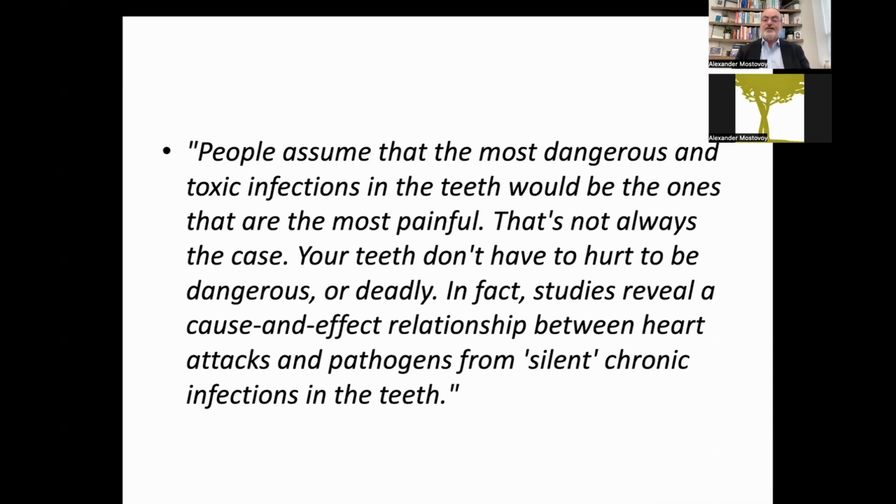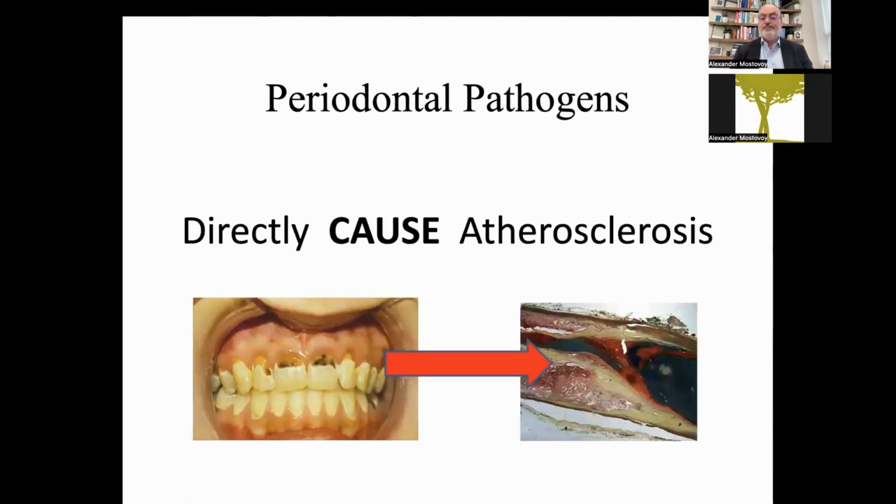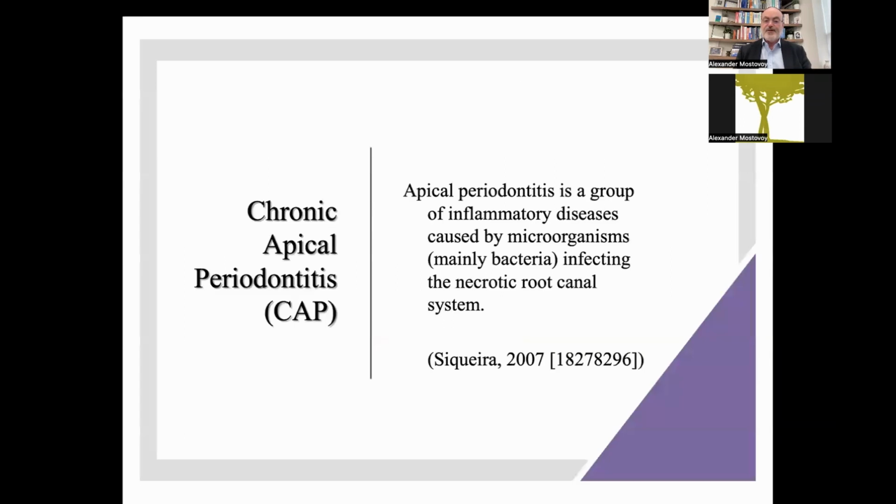Actually, in fact, studies reveal a cause and effect relationship between heart attacks and pathogens from silent chronic infections in the teeth. So here's maybe a little bit of a disturbing picture of periodontal pathogens, and at the same time we're looking inside vasculature. You're looking at the same pathogens, not necessarily directly from your mouth too, but there's definitely a connection there.